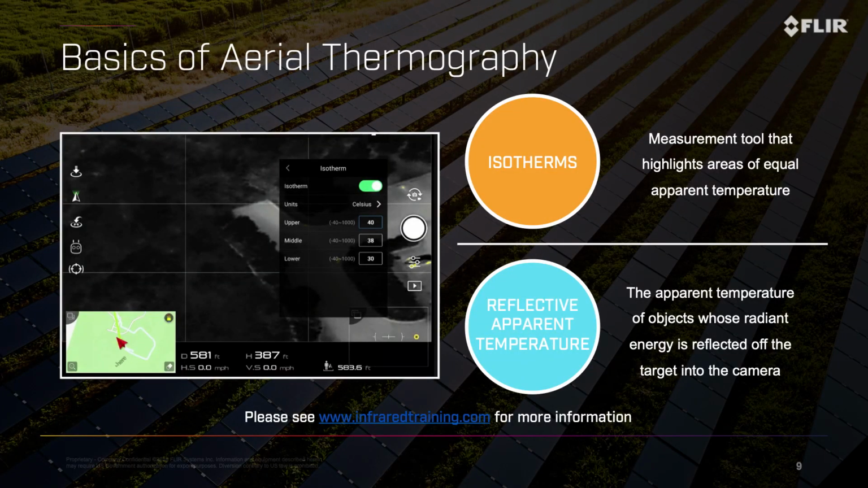Isotherms is a measurement tool that highlights areas of equal apparent temperature. This would allow anomalies to stand out when you're collecting your data and makes things much easier to see. Reflective apparent temperature is the apparent temperature of objects whose radiant energy is reflected off the target into the camera. This is important because solar panels tend to be highly reflective and therefore have low emissivity, so you have to ensure your settings are correct to get proper data.